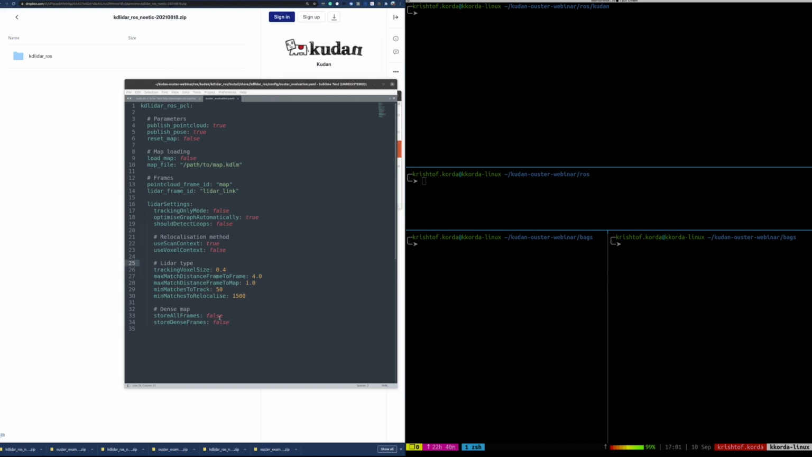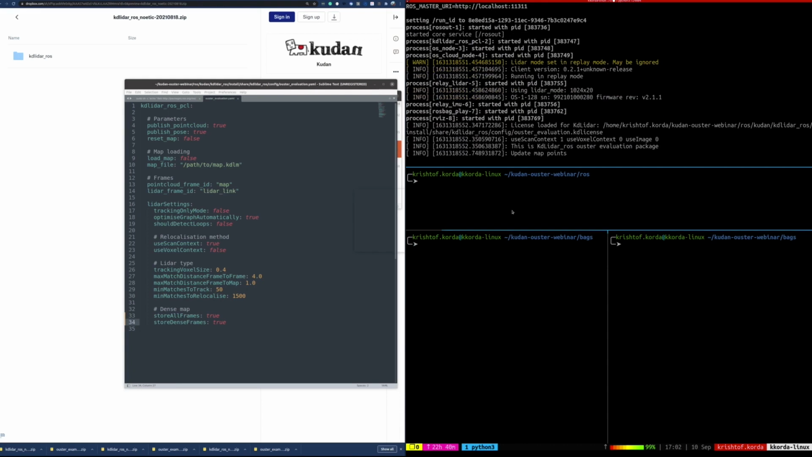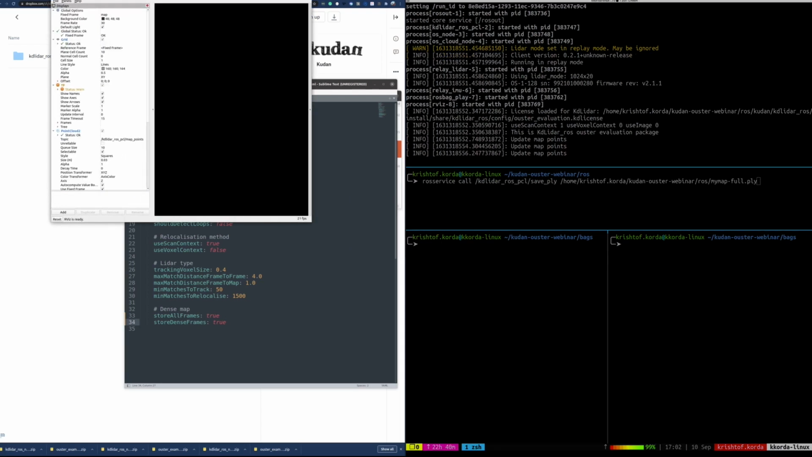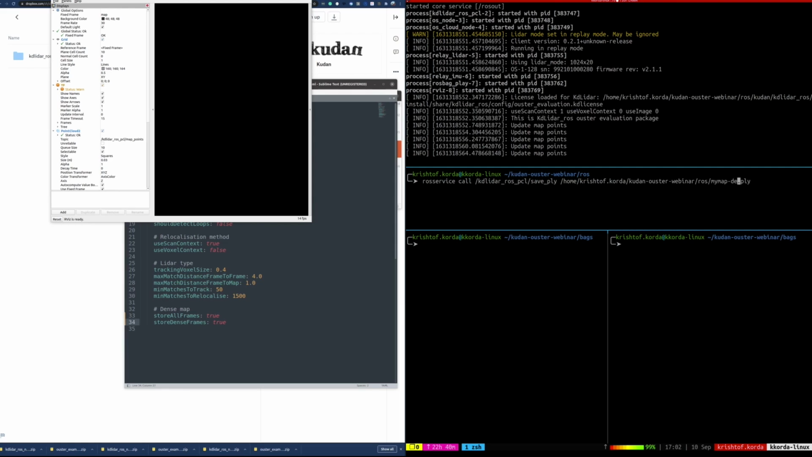And actually, we can test this really quick now that I think about it. So let's just set these both to true and save this. And we can go back and rerun this, and then we can save the map after a few seconds here. So let's pull this up. And this goes a lot slower because it's super dense. So let's name this dense.